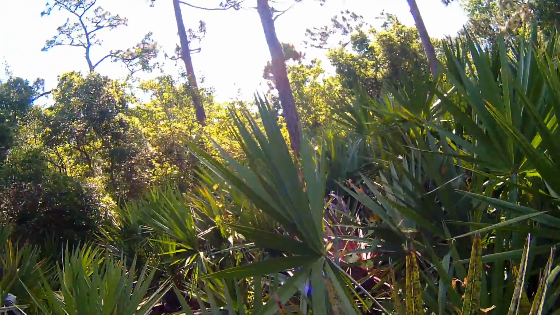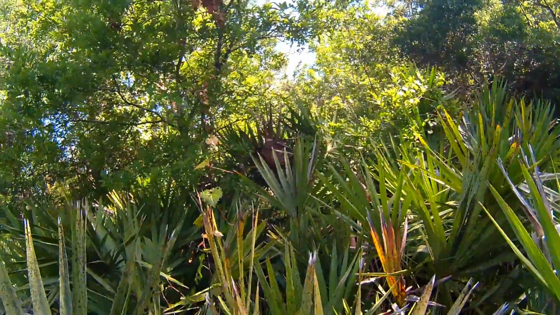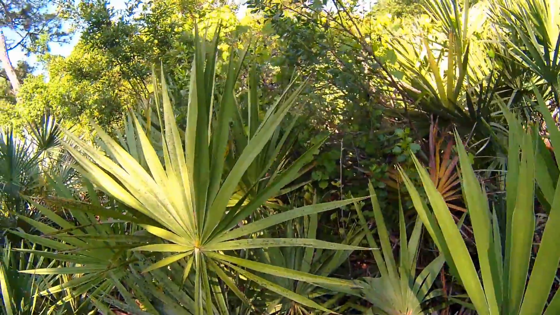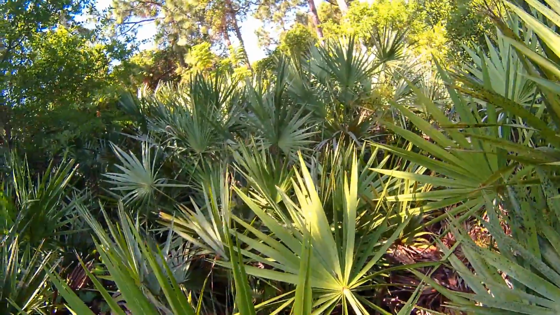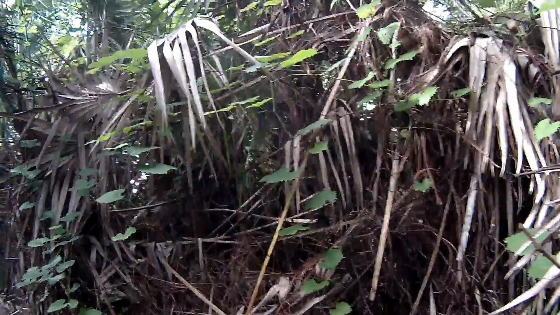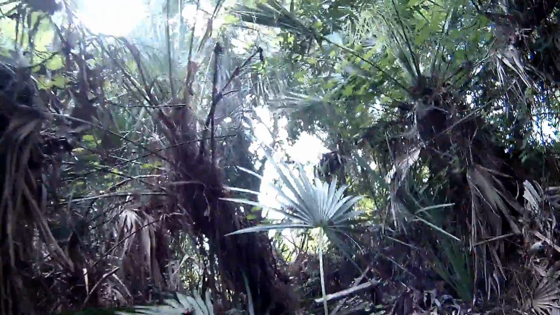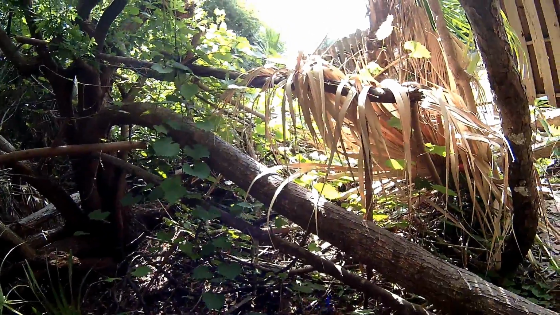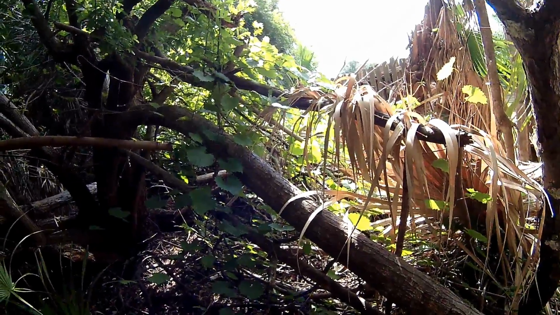I've gone as far as a human can go back here. The rest is impenetrable palmetto thicket. And this is the habitat that the feral cat has chosen to live in. Interestingly, humans can barely stand back here, but if you go down low to the ground, the palmetto thicket and jungle is just full of all sorts of passageways that small animals can follow. And these are the game trails that the cat and all the other animals of the jungle use.